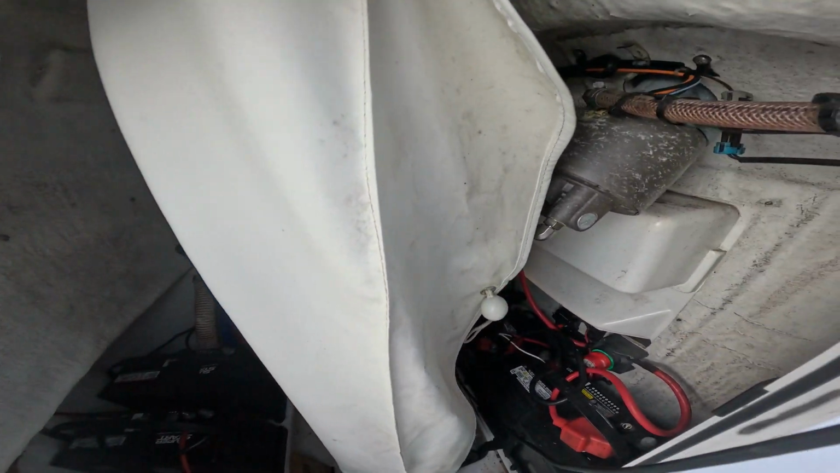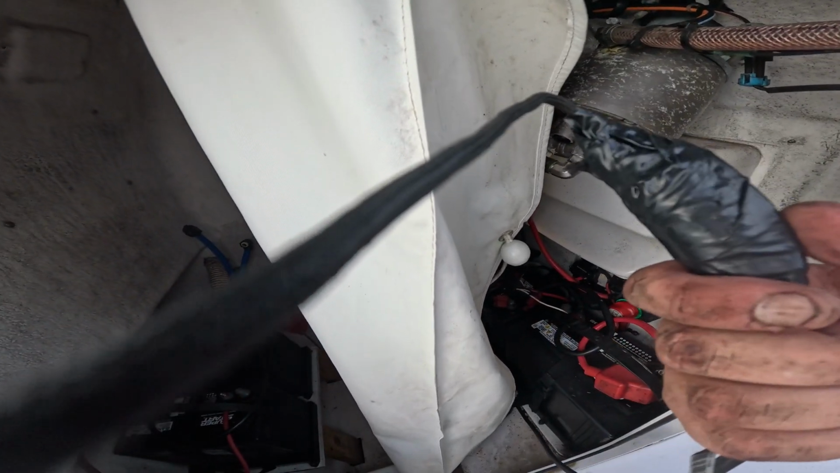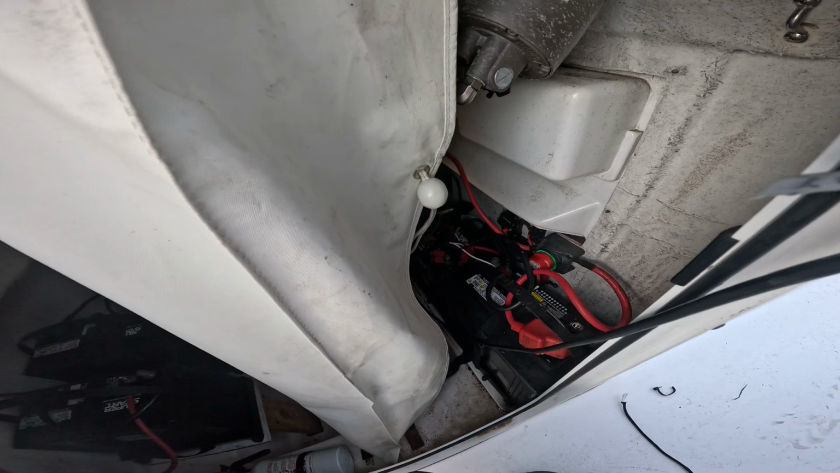Now, just gonna bring it a little bit more, plug it into the old SIMRAD, and then I'm gonna read about it a little bit, make sure I don't screw anything up, but we'll see if it's working, and we'll mount it.